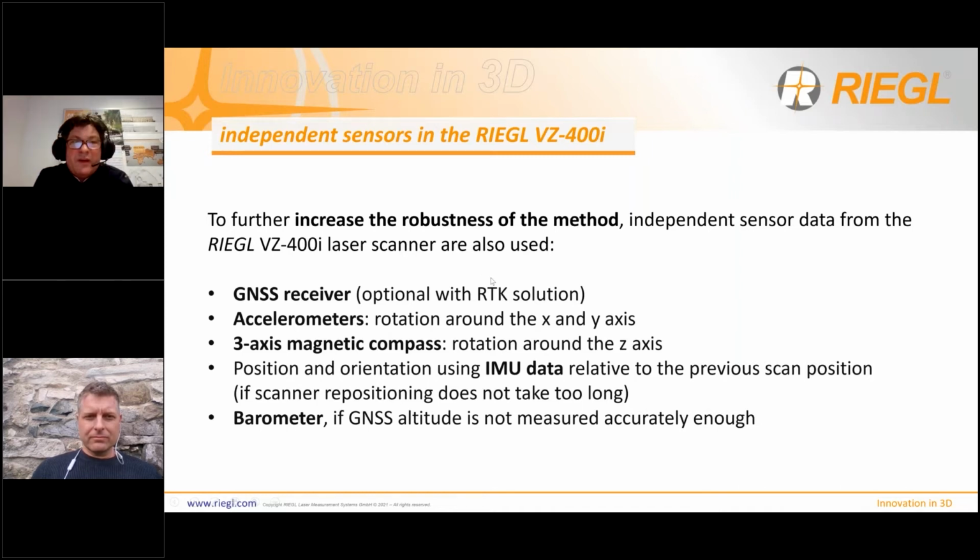To further increase the robustness of the method, independent sensors are used. For example, for outdoor application, we have a GNSS receiver. It's also possible to have an RTK solution. We have accelerometers for rotation around the X and the Y axis, a magnetic compass. The data is not as accurate. And very important, a small IMU.